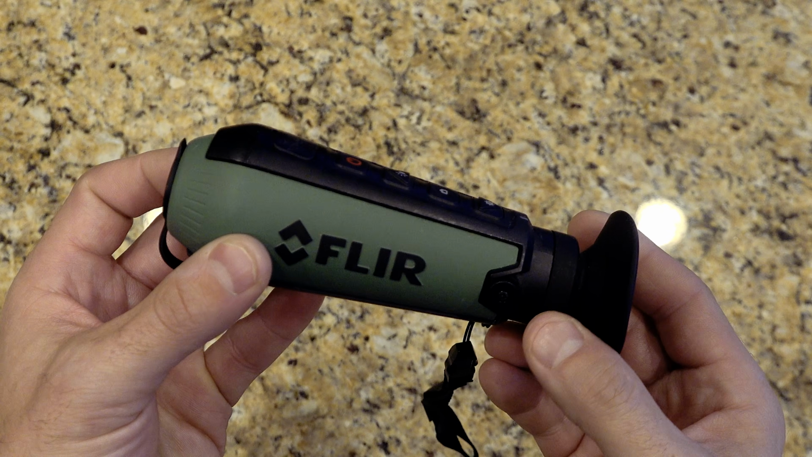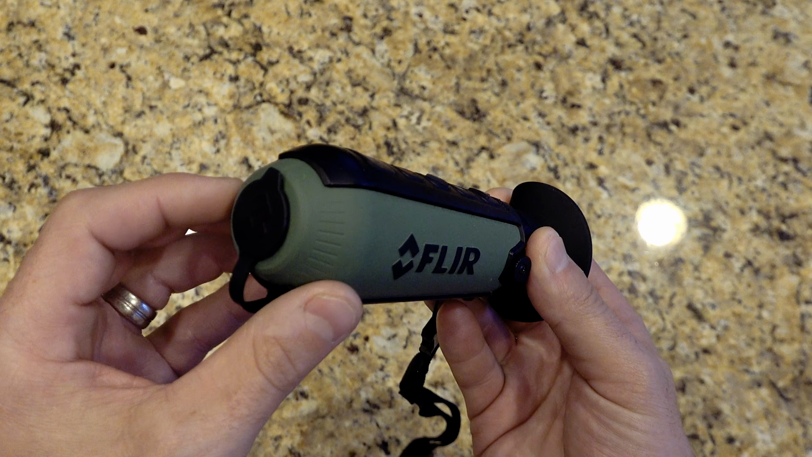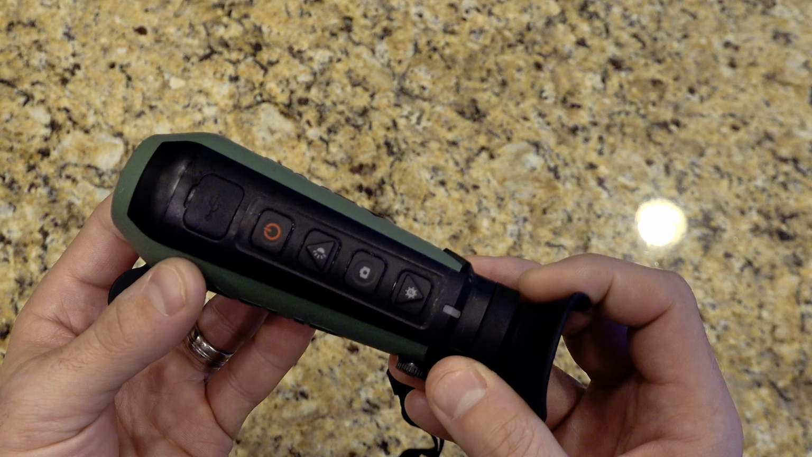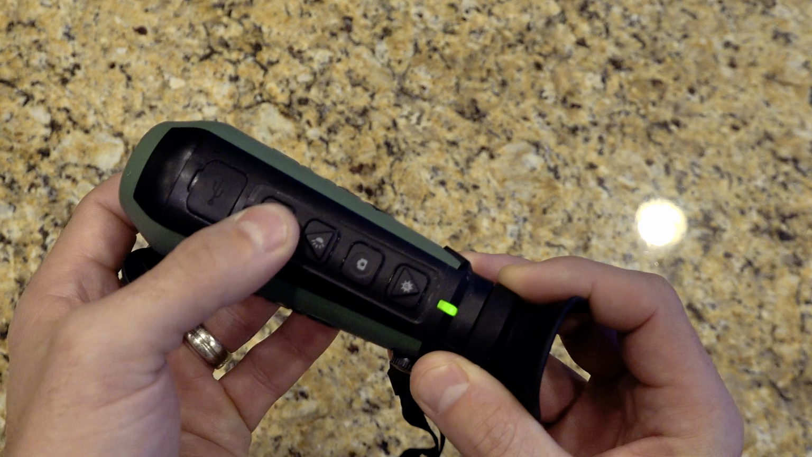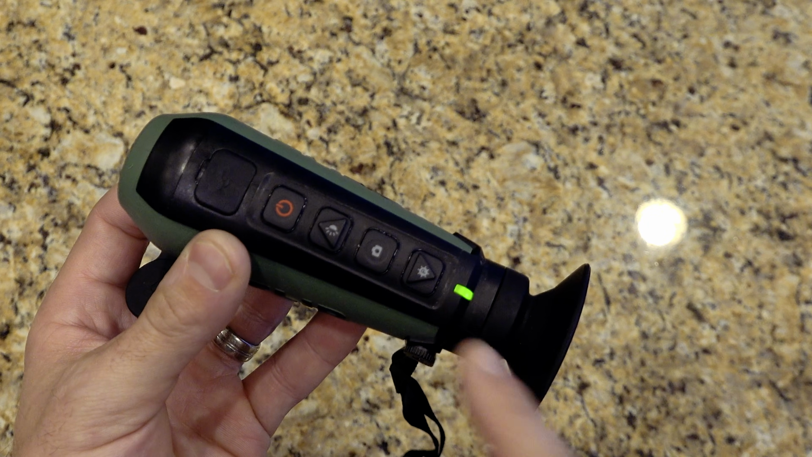So I'll walk you through the use of the unit, and they've done a pretty good job with the design. It's fairly intuitive. It comes with a built-in rubber lens cap on the front. It's attached so you don't lose it. Long press on the power button powers the unit on. You get an LED light, green if the battery is good, amber or red if it needs to charge.